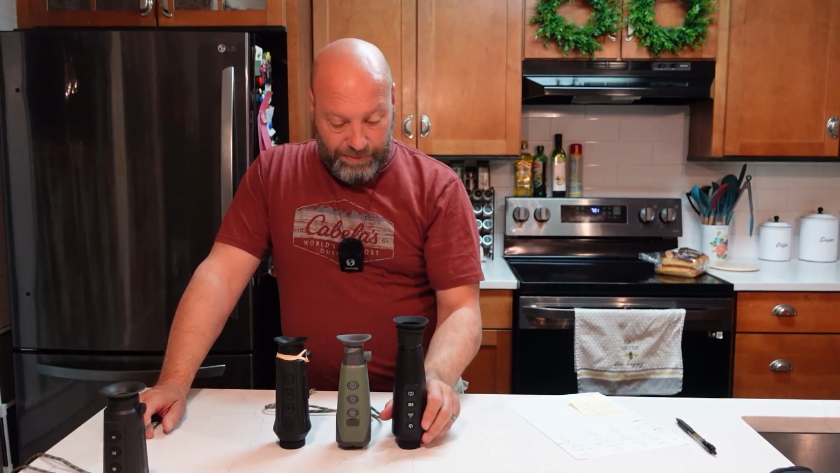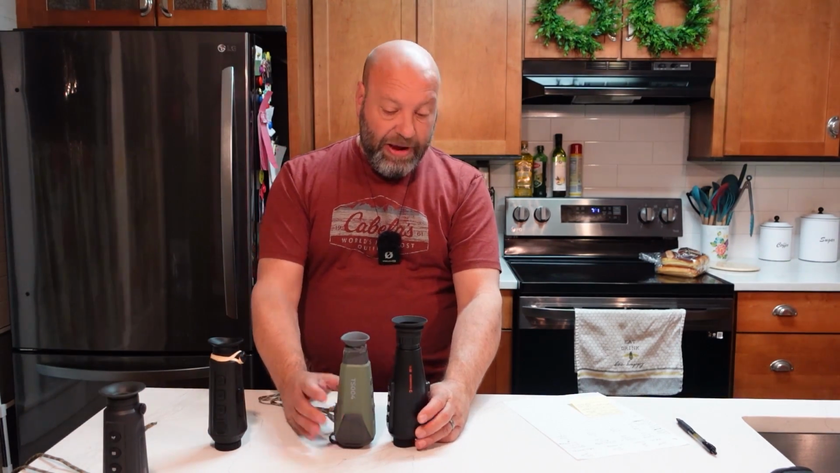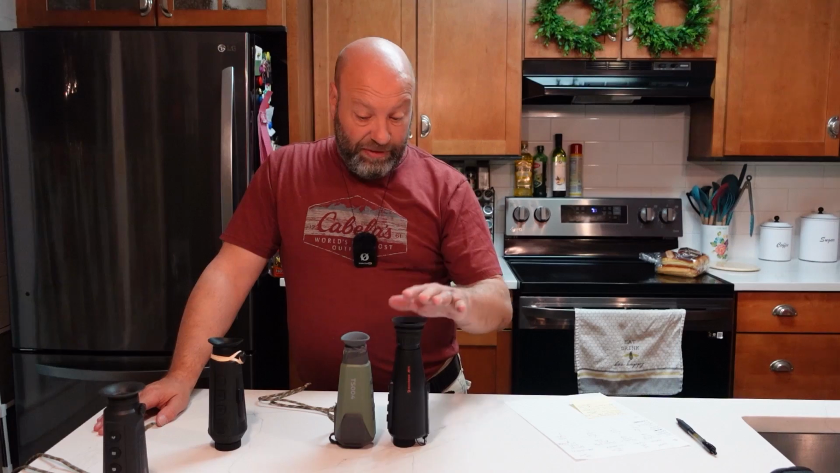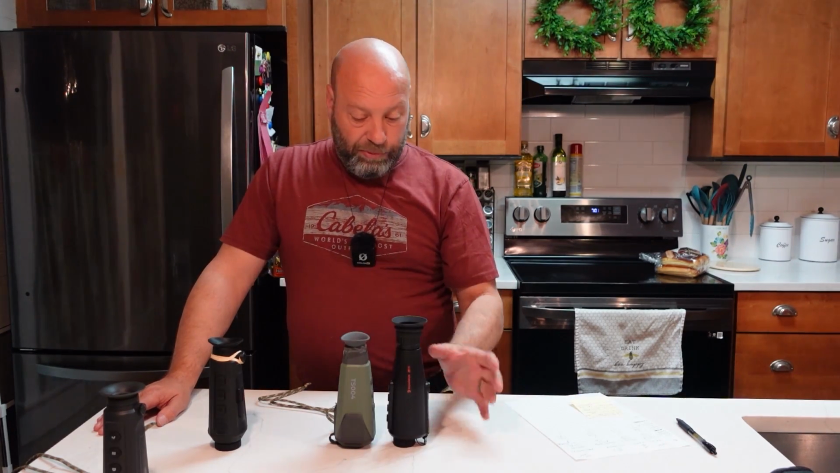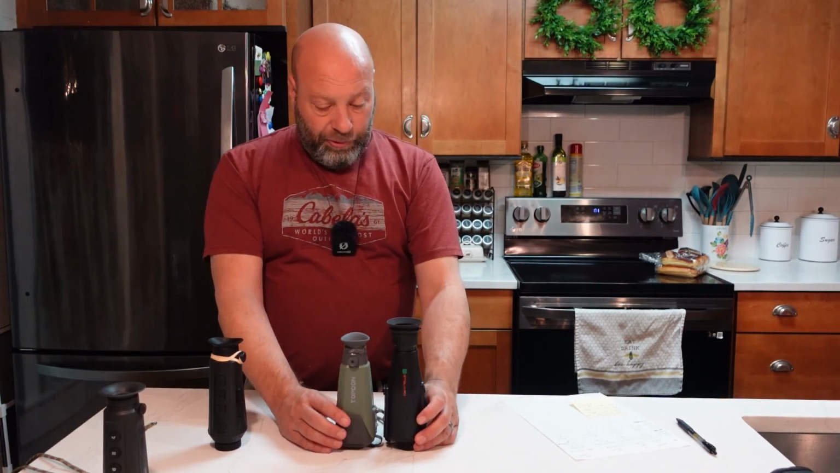When we put these into comparison, this one being out of the game because it's a higher resolution, these two being so close in price, I do believe that this one here, the price makes this rock solid because you can get this for $250. This one's $389. Even if you found this for $350, they're pretty close, but this one's got a lot of deals. You see a lot more deals price-wise on it. Makes these two pretty dang close.